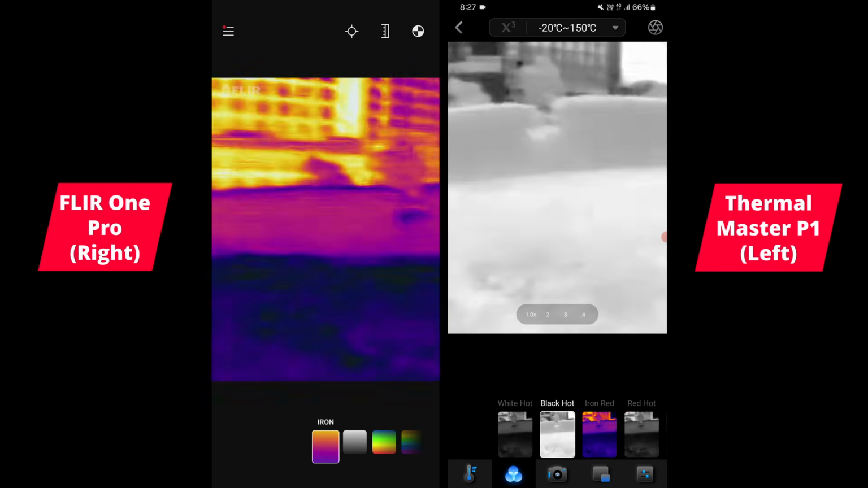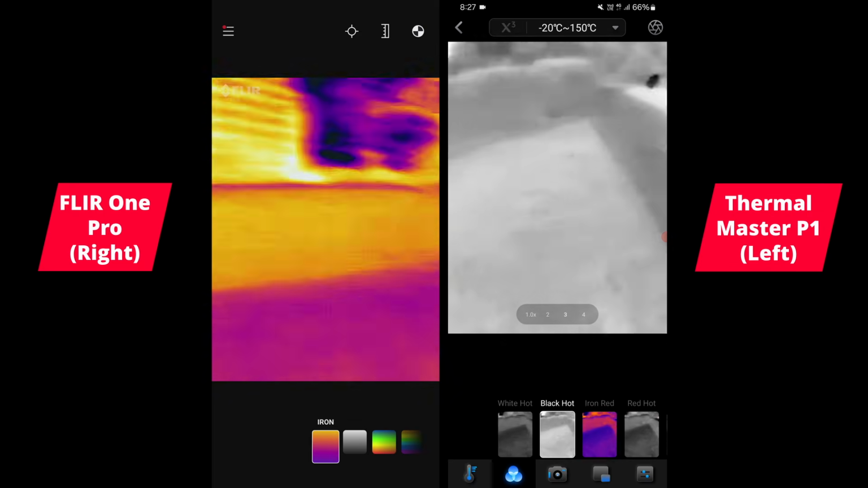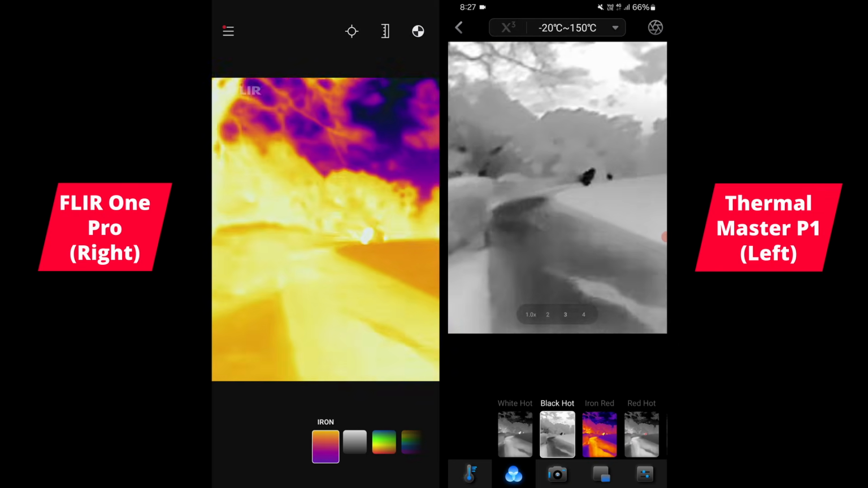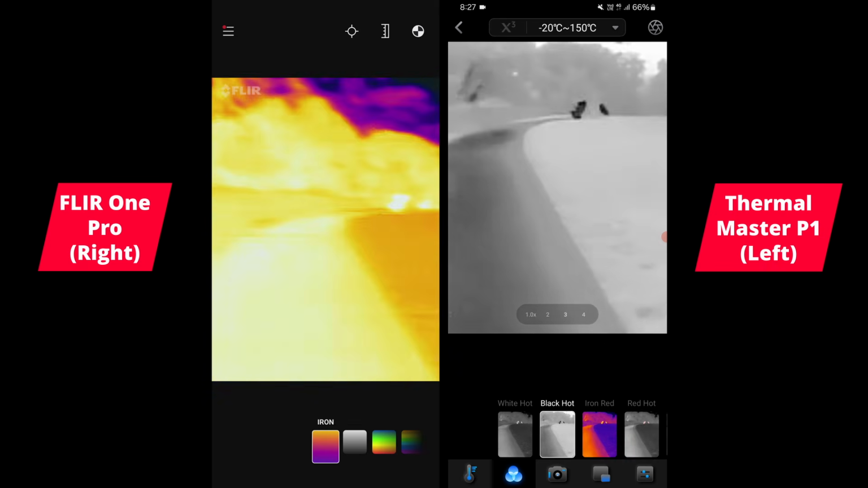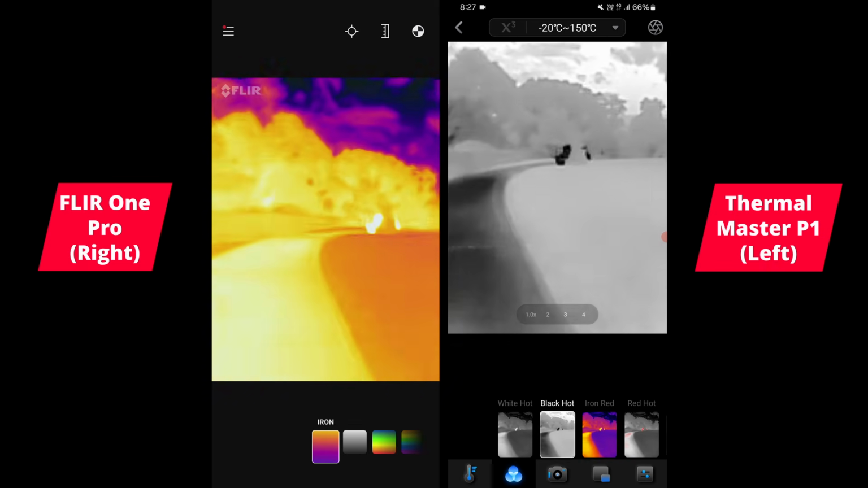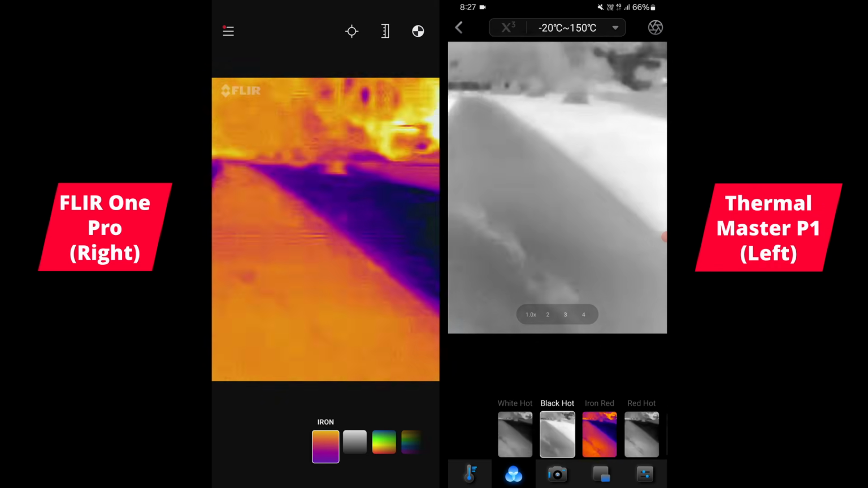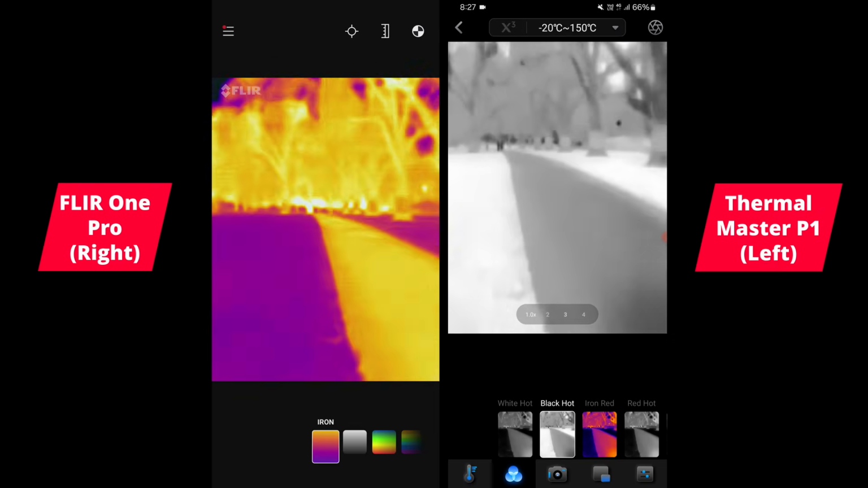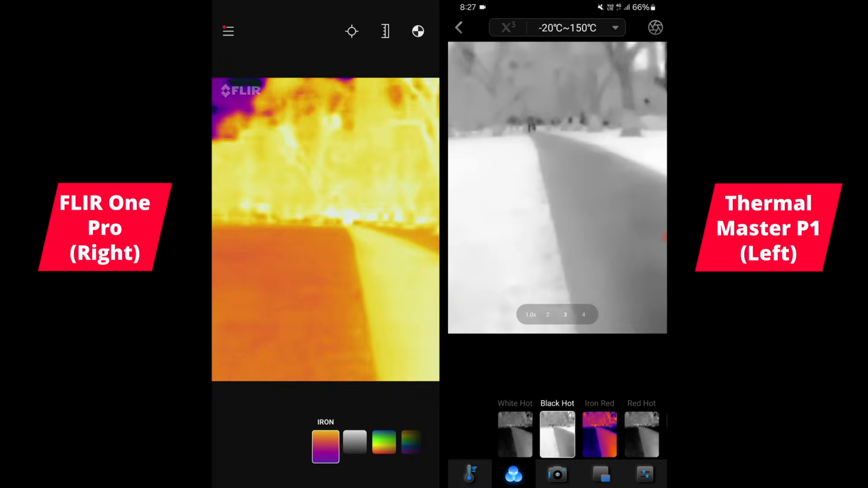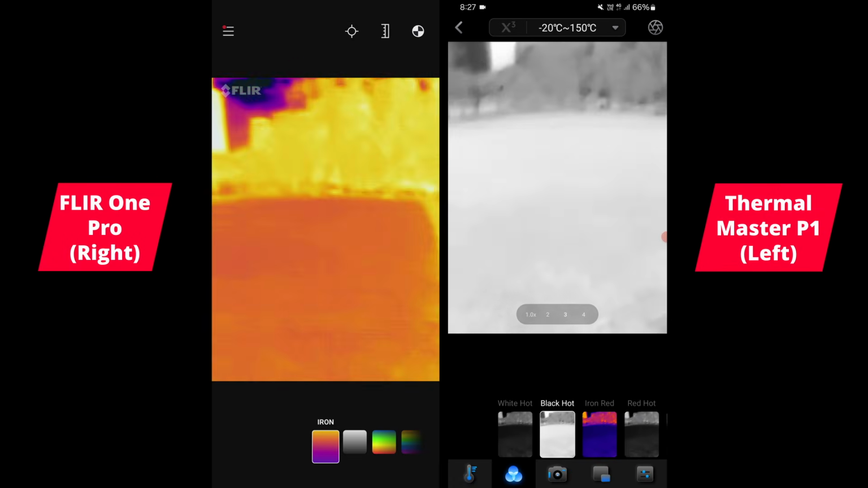It's just a much better experience and feels more natural having the higher refresh rate. I believe FLIR have a cap on the refresh rate. It's 8.7 frames per second.